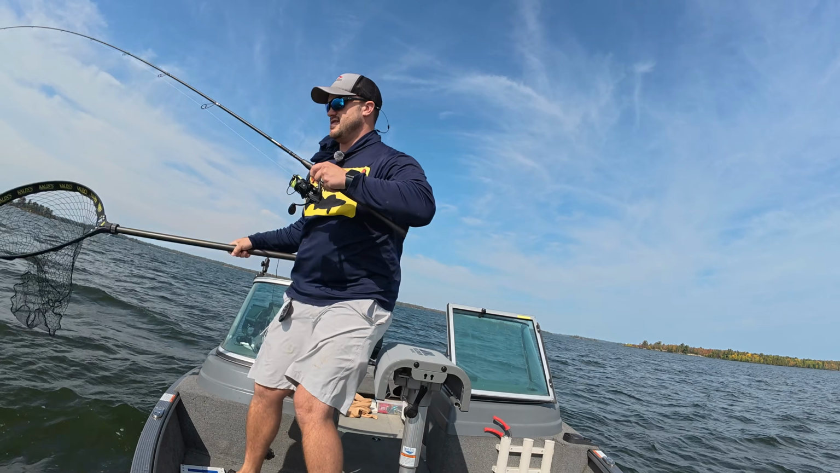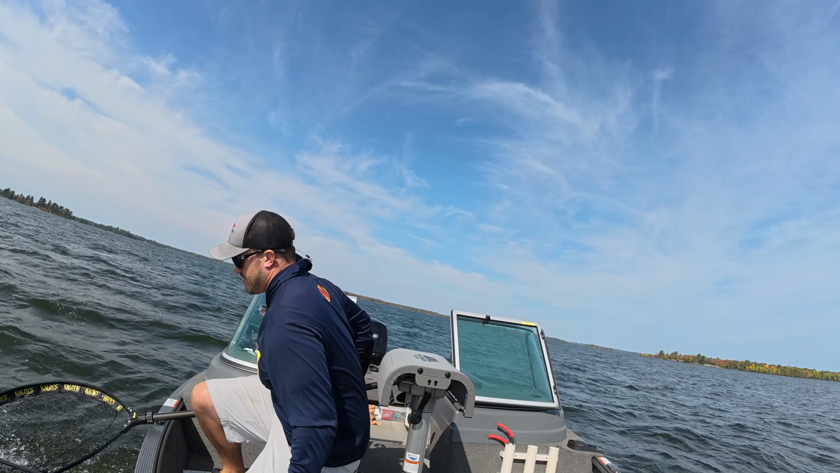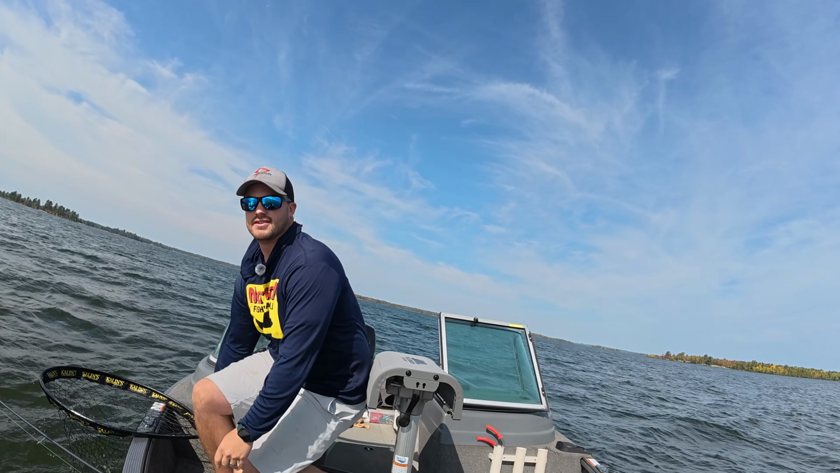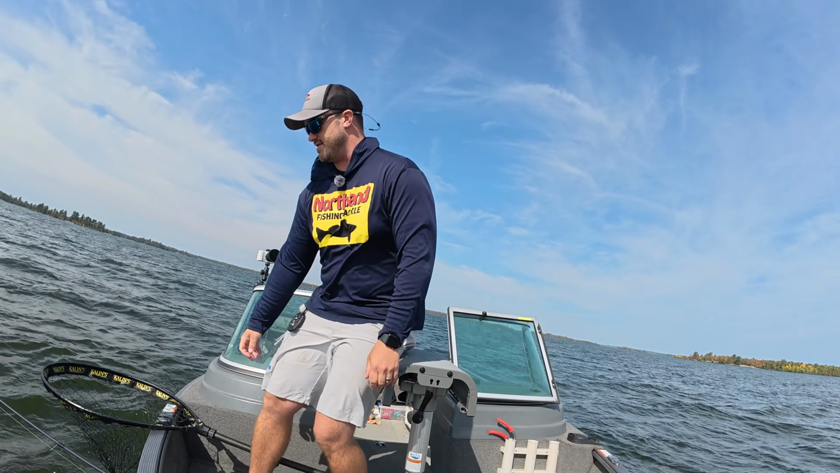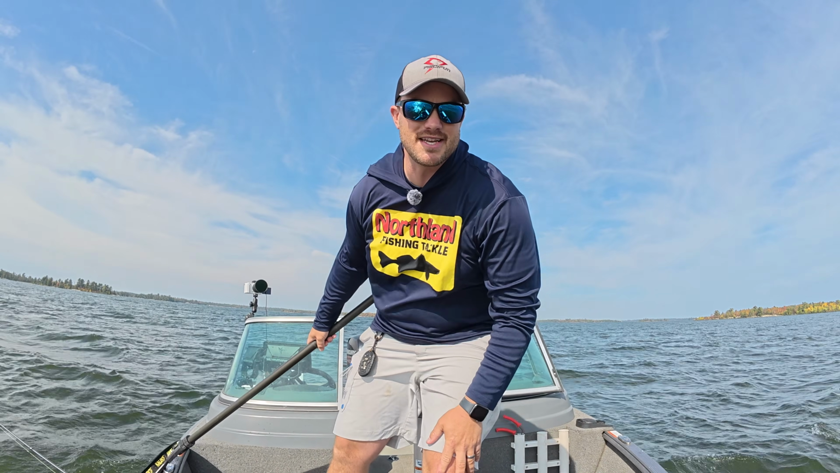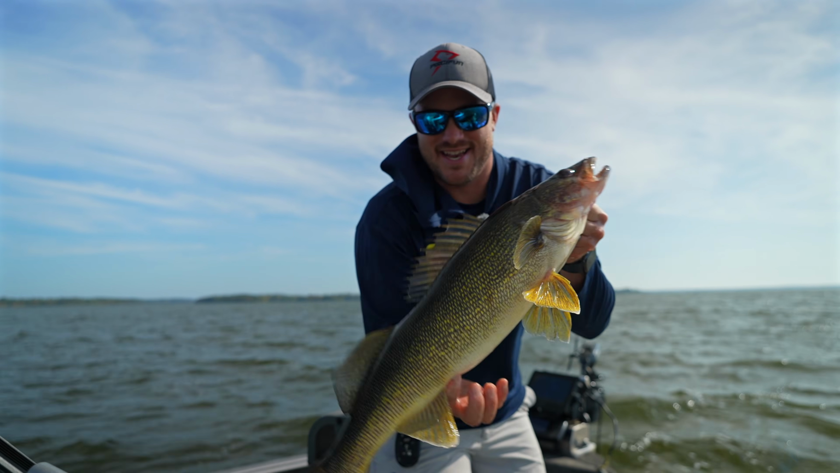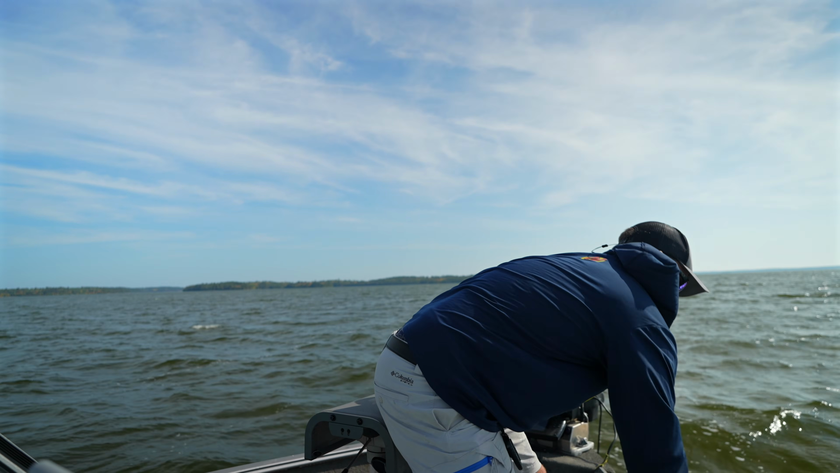Let's see. That's a step in the right direction with that fish. Ooh, I was way cockeyed here. Hopefully, there. Hopefully it stays straight now. All right, nice meaty one here, just thick. And you could tell on that fight.